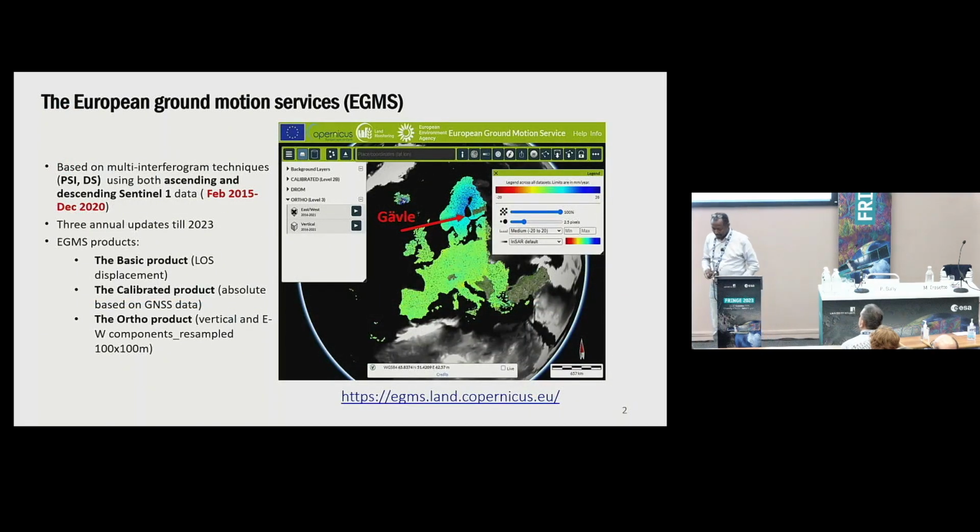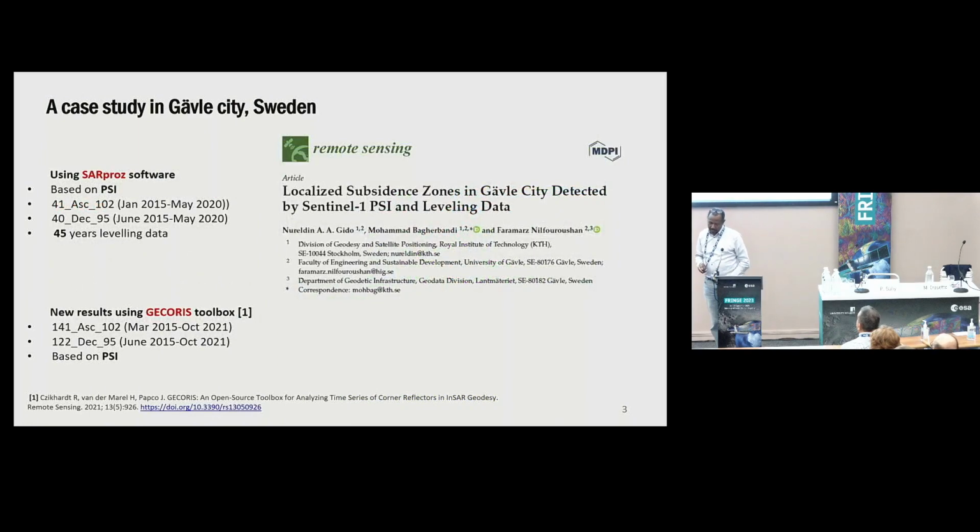Okay. Yeah. So maybe the first slides are not necessary, just general information. As we see, the Gävle city is located close to the coast, the Baltic coast in the east of Sweden, where we may have a strong effect from the GIA signal, the glacial isostatic adjustment. And yeah, the rest is general information about the product and the technique that they use in the EGMS.